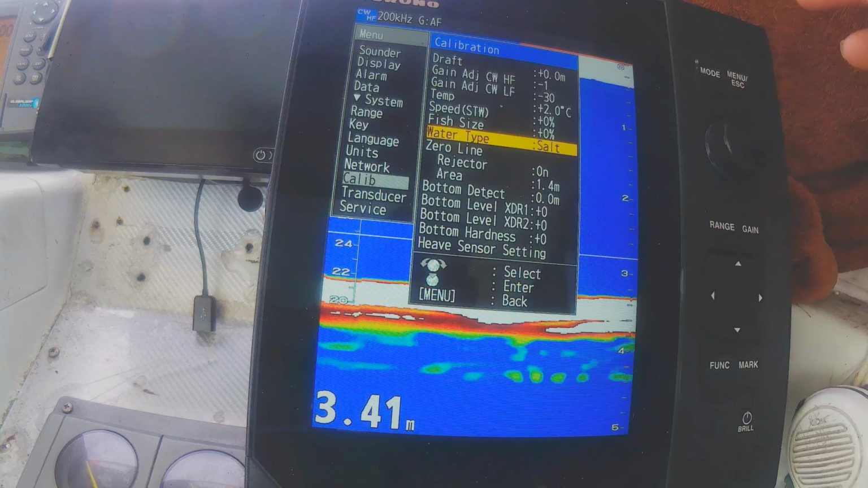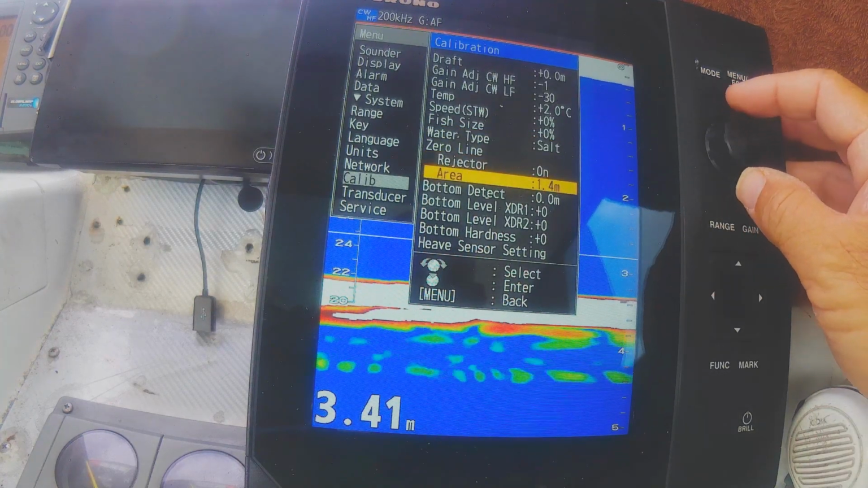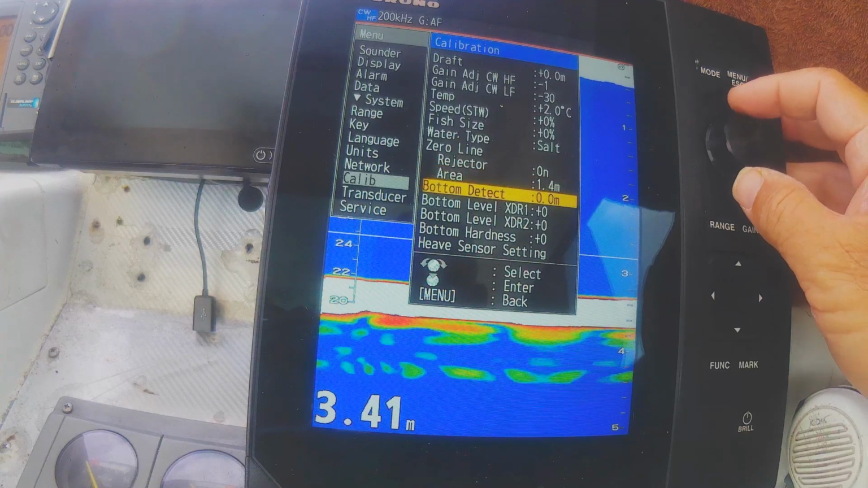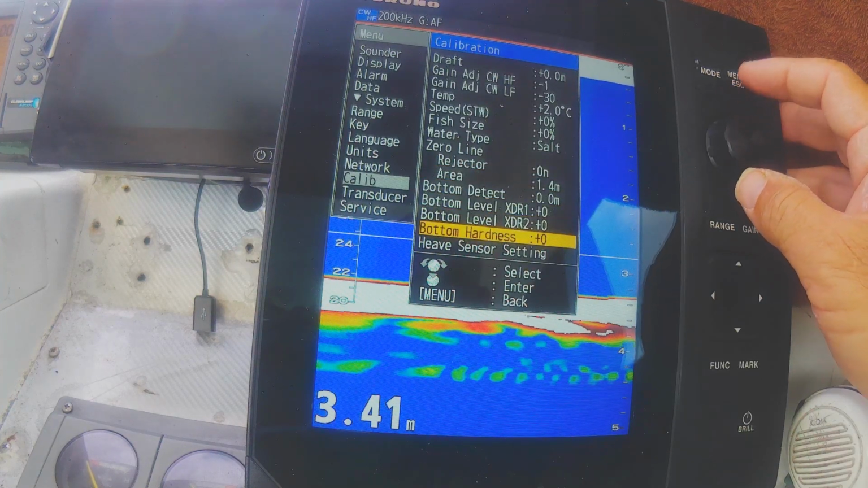Water type salt, obviously not fresh. Zero line, don't reject it, don't use that. Area, don't use that. Bottom detect, don't worry about that. Bottom level, bottom hardness, yeah, don't play with all that.